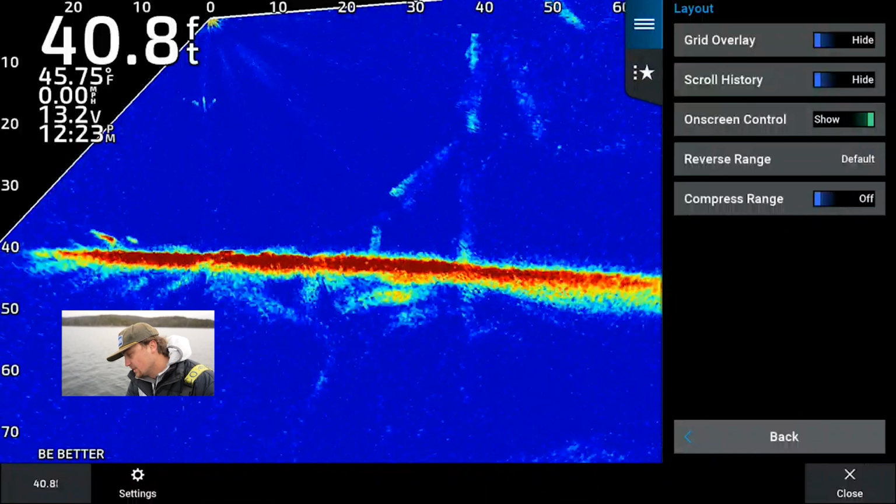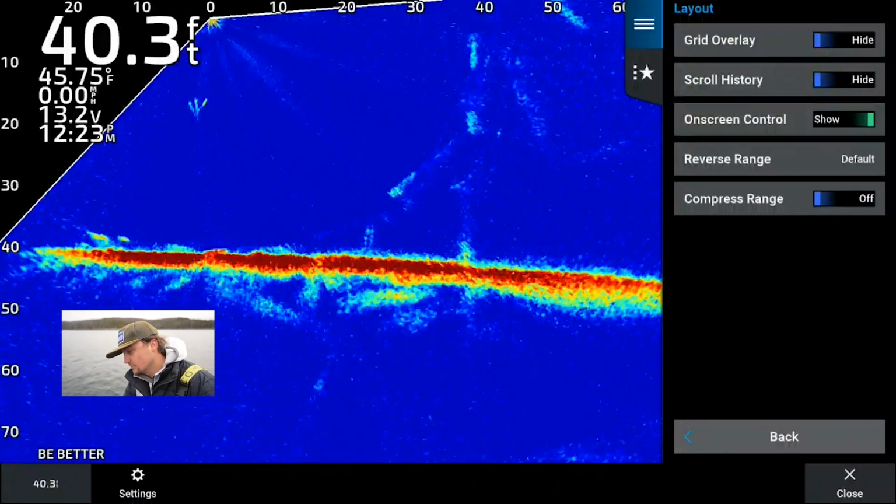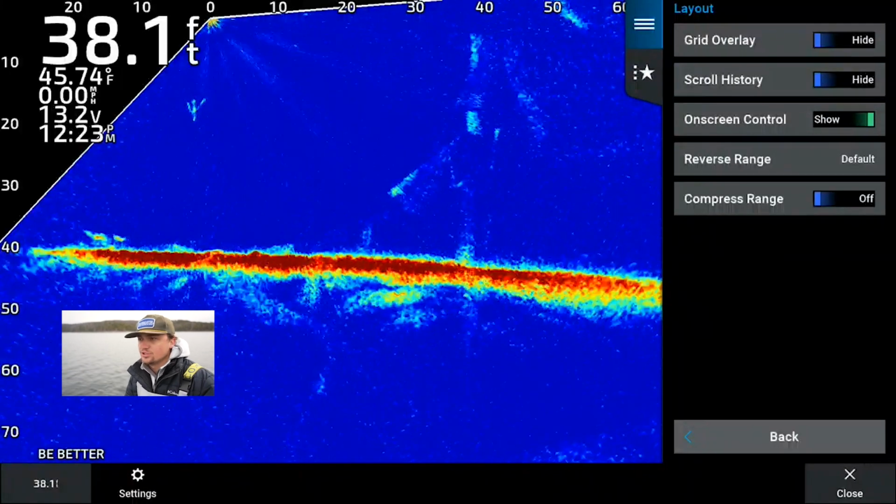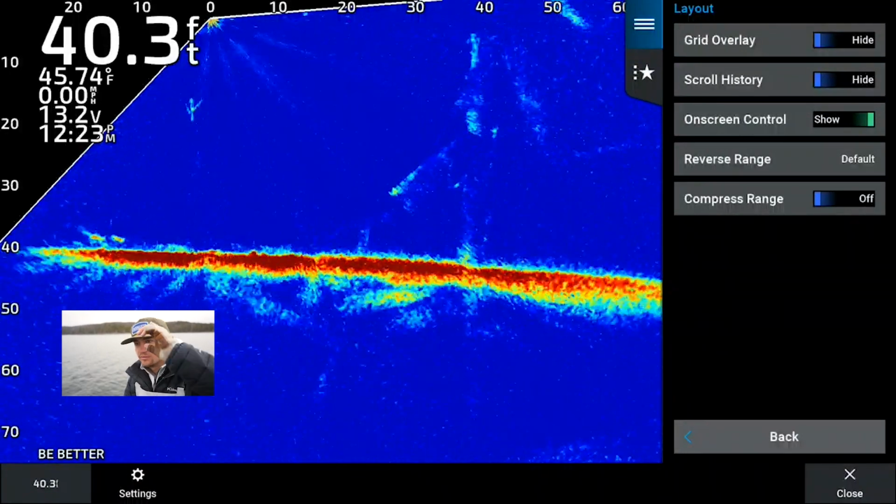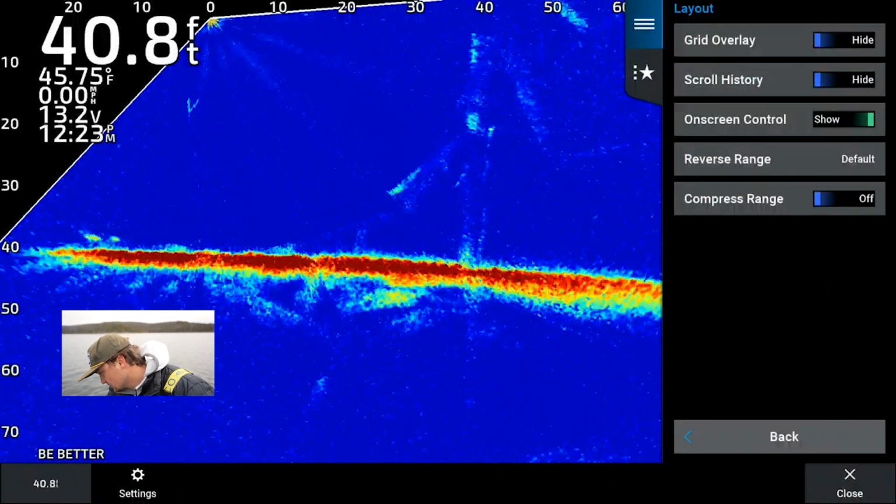Layout. So big important thing in layout is that grid overlay. I have that off at all times. Now, if you guys are just getting into Livescope, you just got your graph, it is good to have sometimes. So I'm going to turn this on and kind of show you guys.